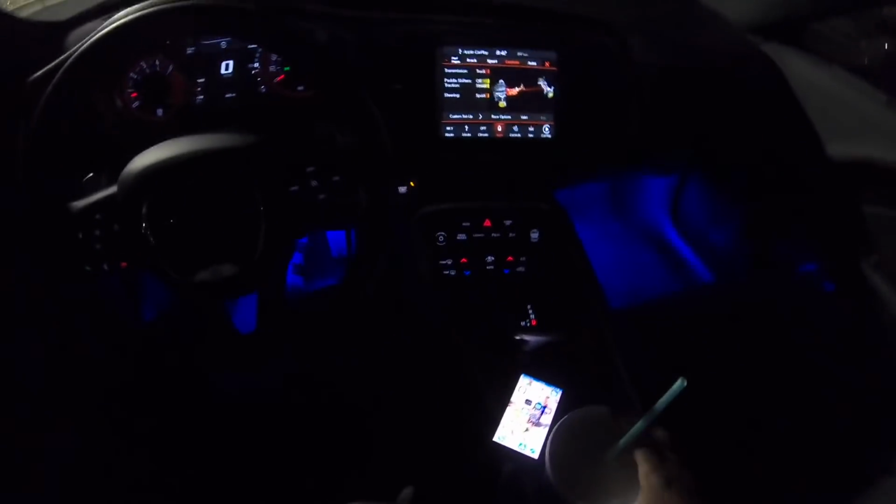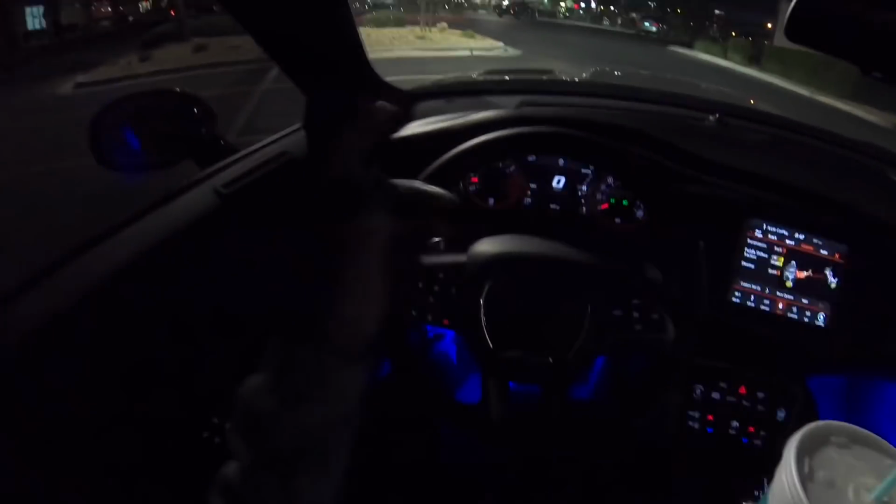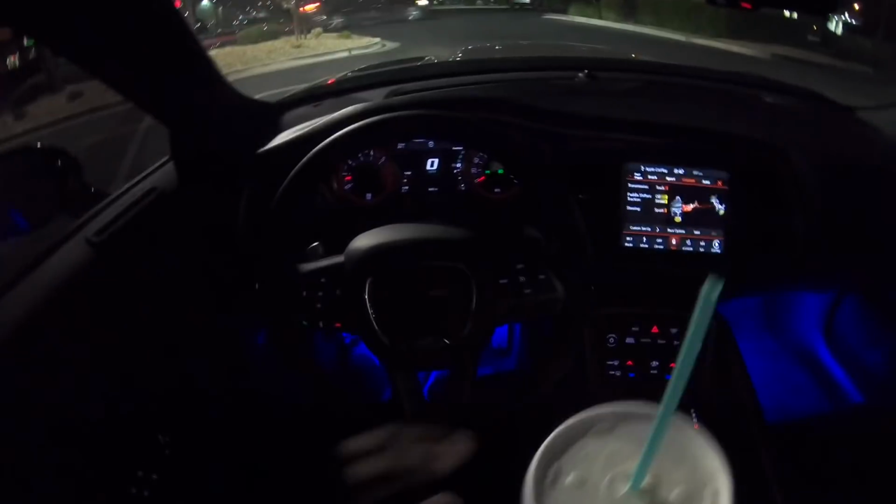So that's pretty much it. It's starting to sprinkle. See, that's why I didn't wash my car, because I knew it was going to rain. Well, it didn't say it was going to rain, but it said cloudy, so that pretty much means it's going to rain.